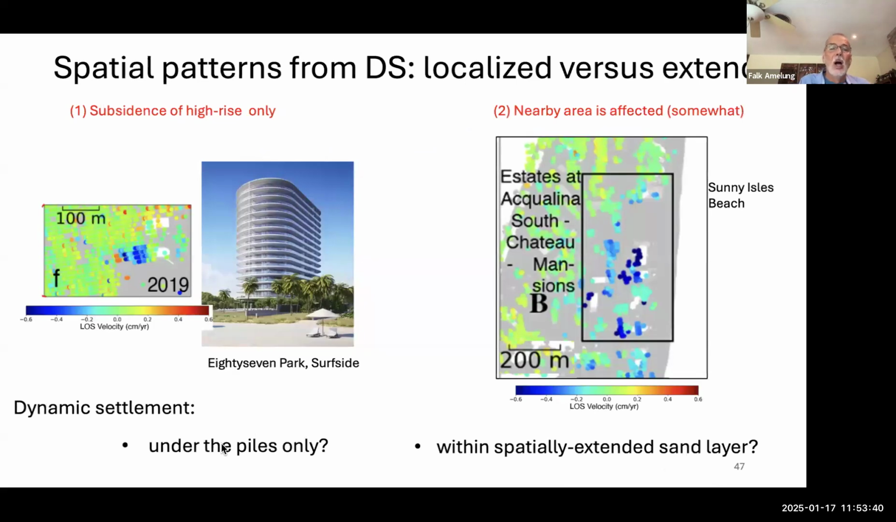Okay, let's talk a little bit about the spatial patterns and the temporal patterns of our observations. In some places, we see very localized subsidence. This is, for example, for the 87 Park, just south of the collapsed condo. Our blue dots, using the distributed scatterers, are a little bit less reliable, but in this case, only here, nothing else nearby. In other parts, we have the dark blue dots and the lighter blue dots.